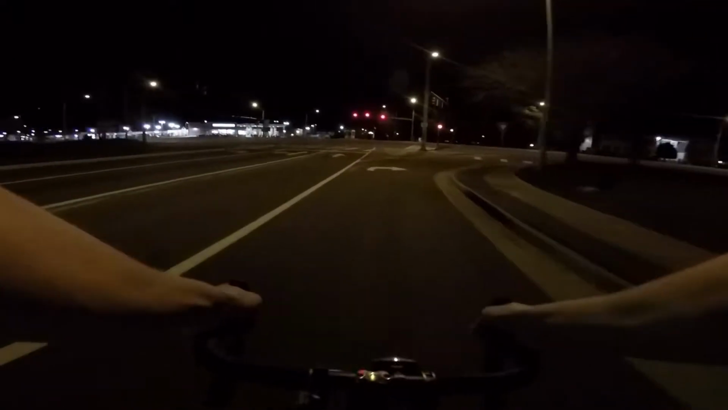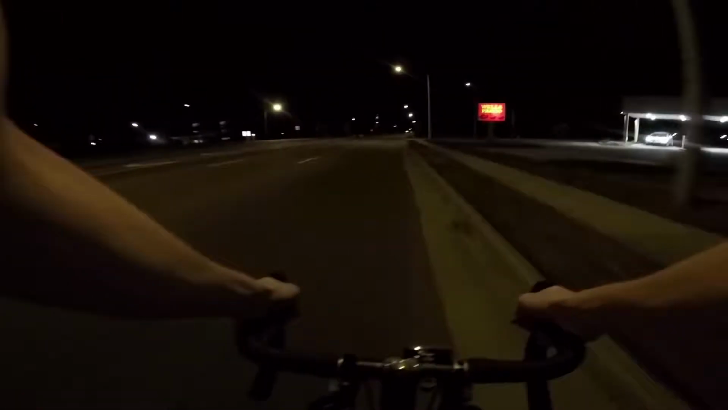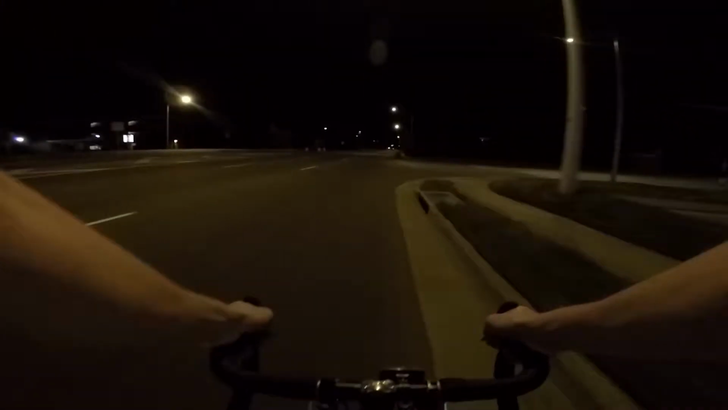Let's rock and roll. Got the gimbal all set up, all balanced out. It's the middle of the night. Nobody's on Independence Boulevard here. I can pull right out onto the main road. I'm not going to do it for long because of these drunk drivers on Sunday night, but it's nice to be able to be out here.